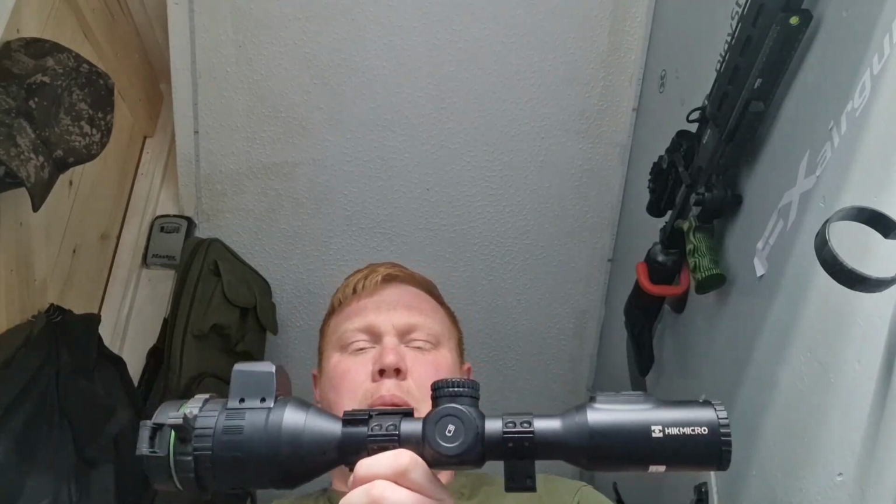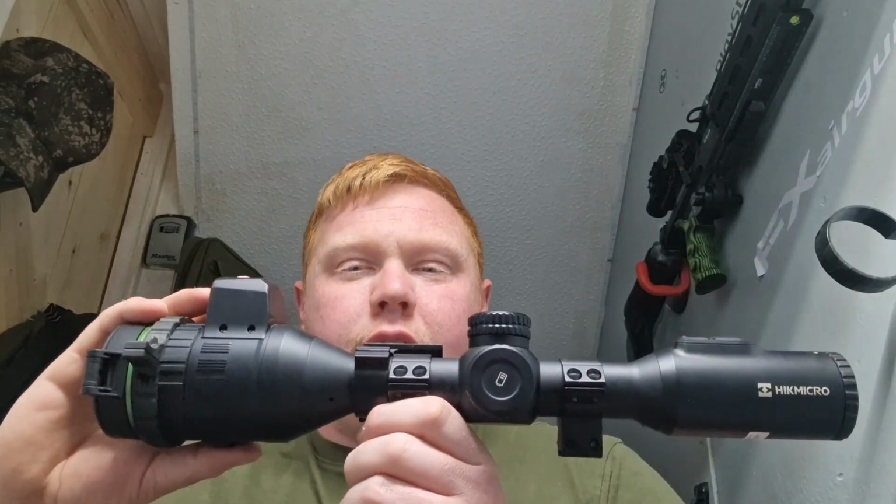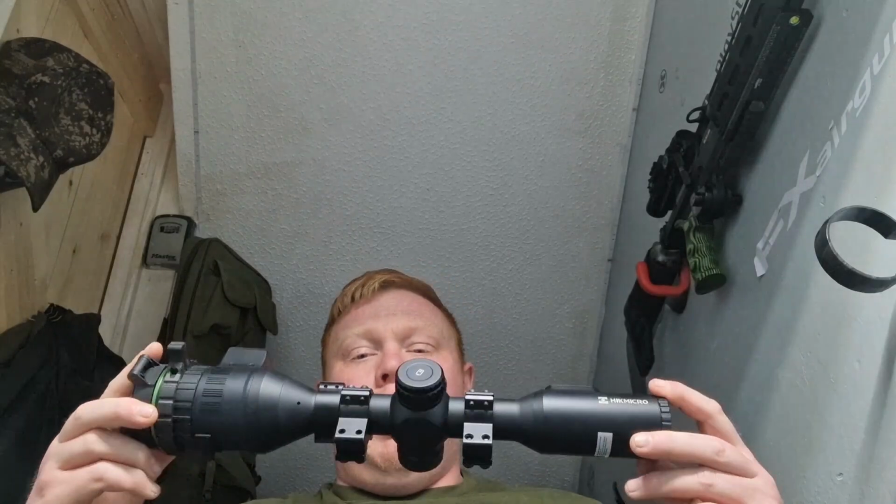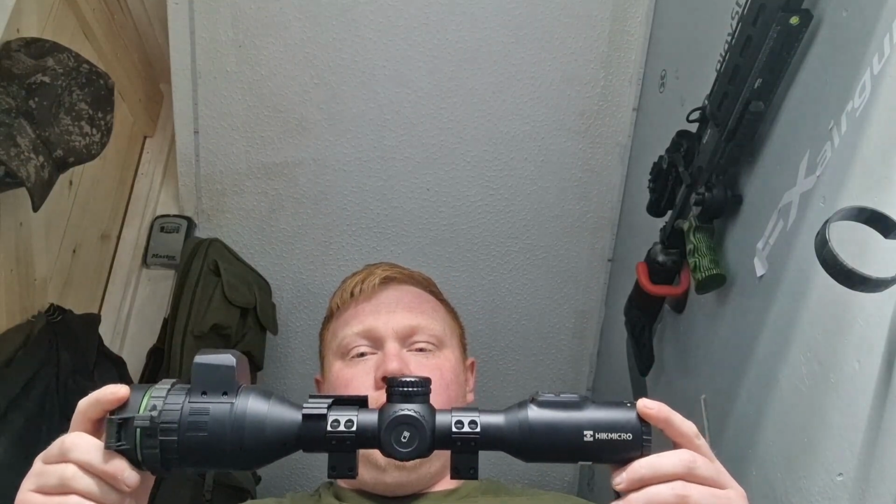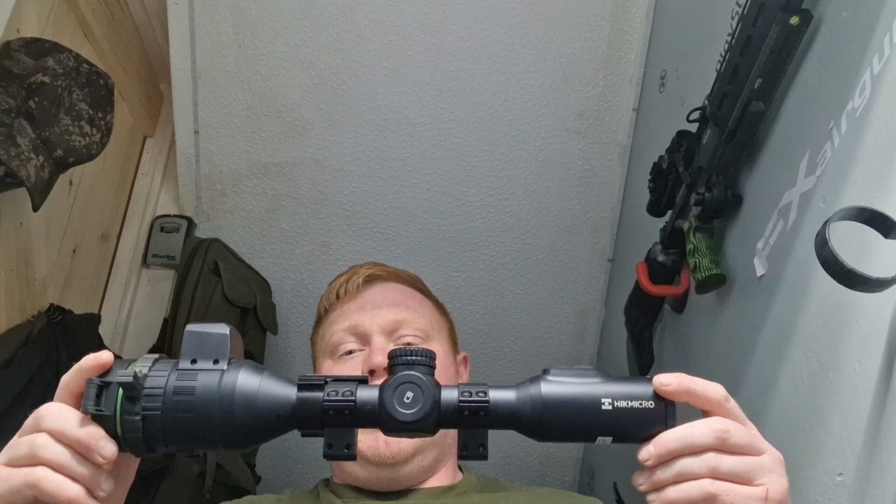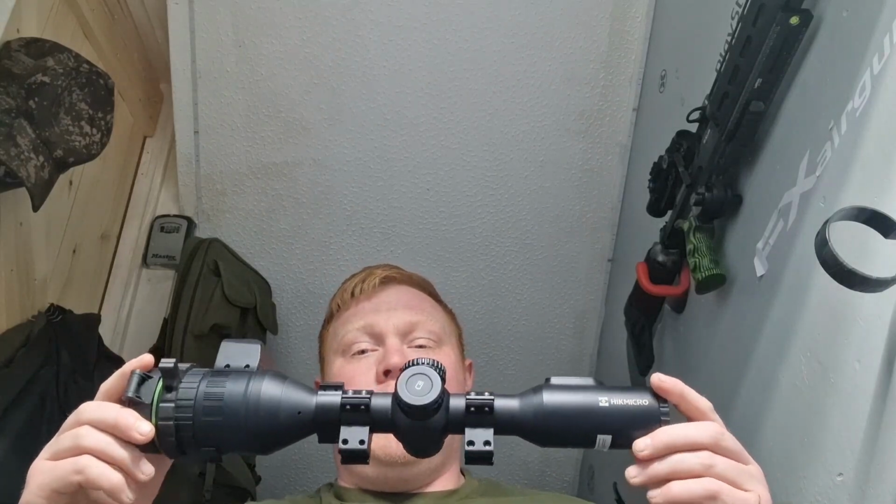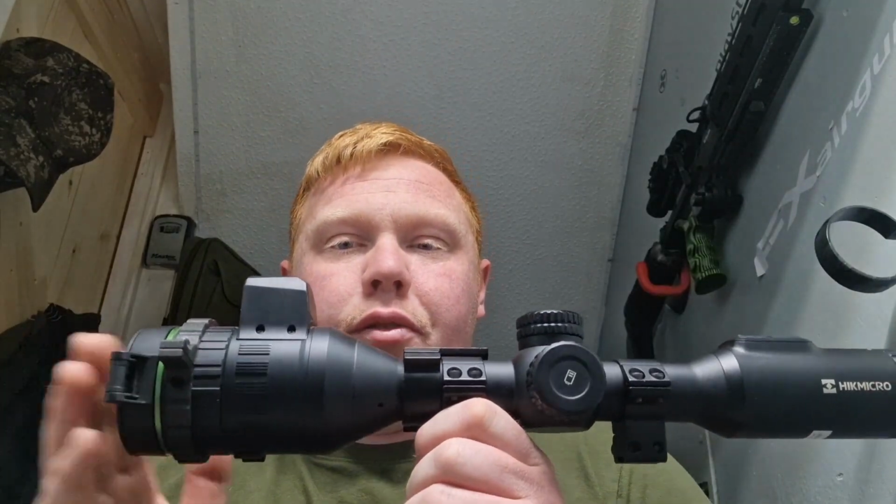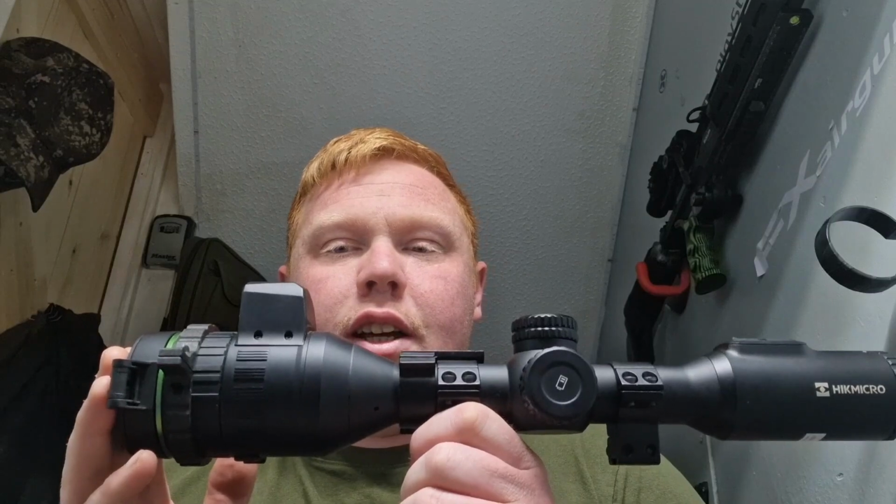So like I said, it's a bit heavier. Obviously you've got the rangefinder on top, but it's not unmanageable. People whinge about the weight of it. It was the same with the ATM 4K Pro. When you've got this on top of your gun, the gun's the heaviest part, so adding a scope while you're carrying your gun on a sling isn't really going to make that much difference, in all honesty, if you ask me. But this has got a 4K sensor, so 4K images during the day.